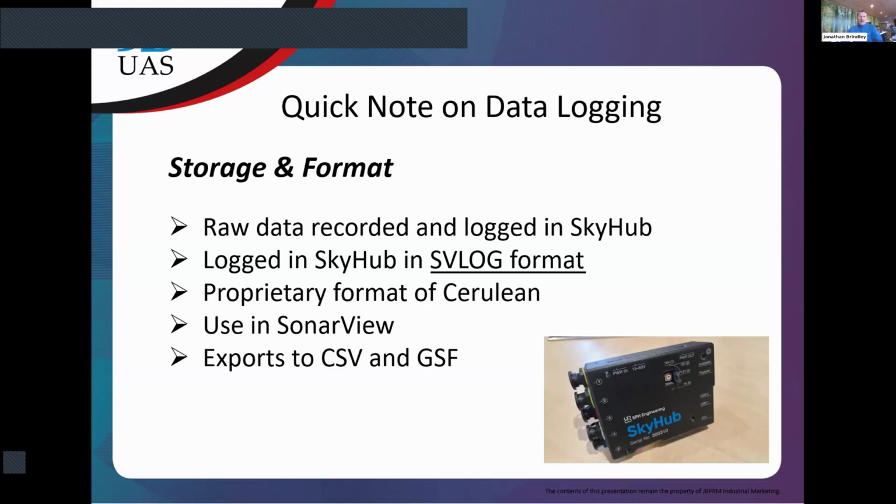At the moment, if you've got Skyhub, you have CSV files in there, and you'll have SEG-Y for GPR. With the new firmware for the CPM, you'll see the SVLOG format available with the Cerulean. Just bear that in mind.